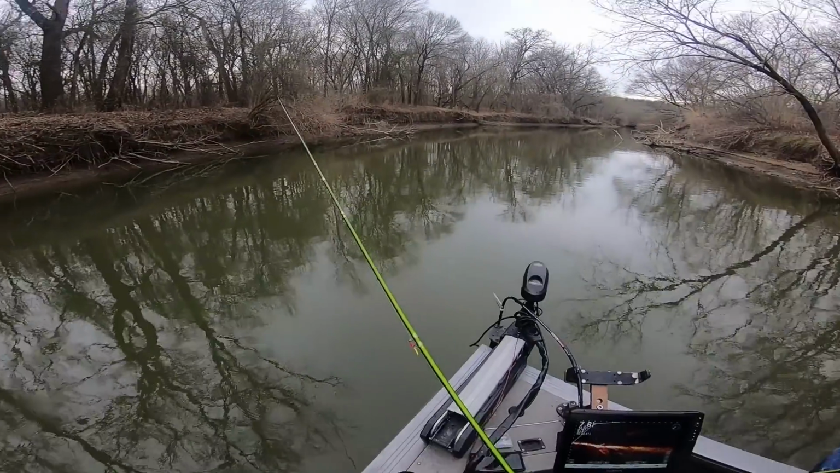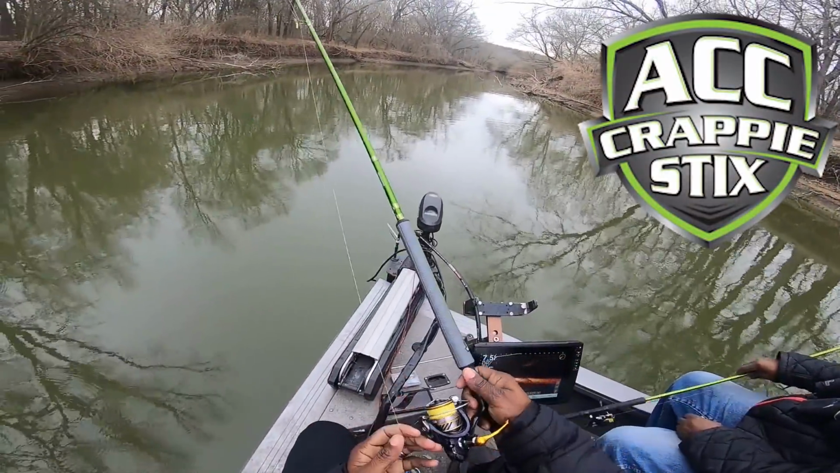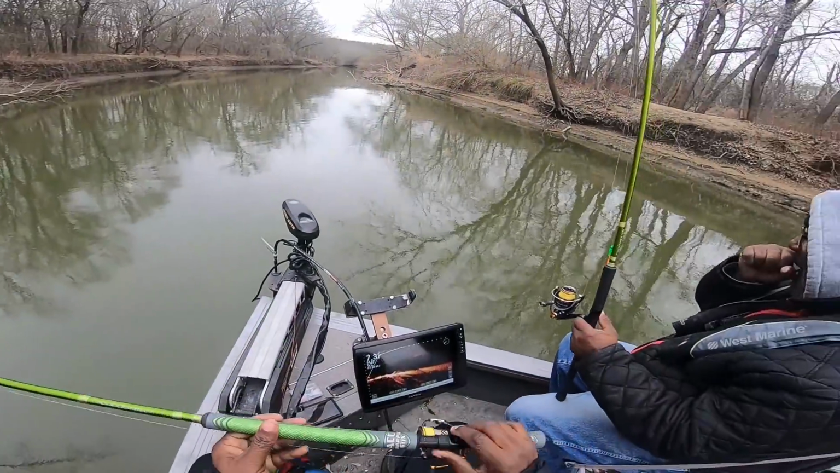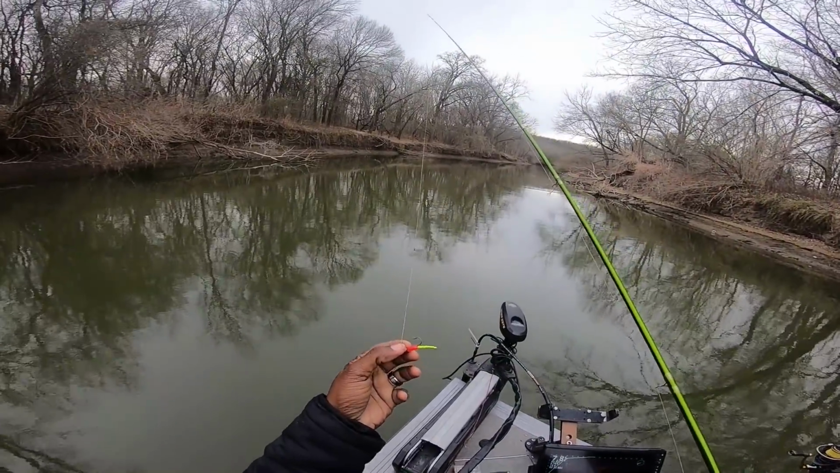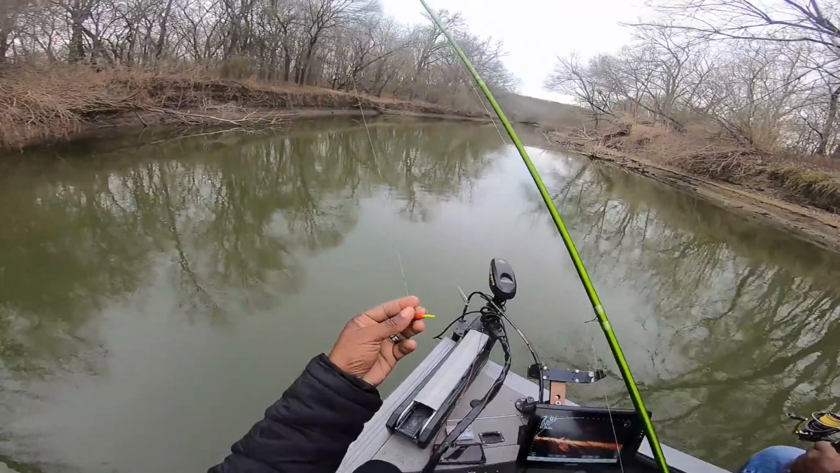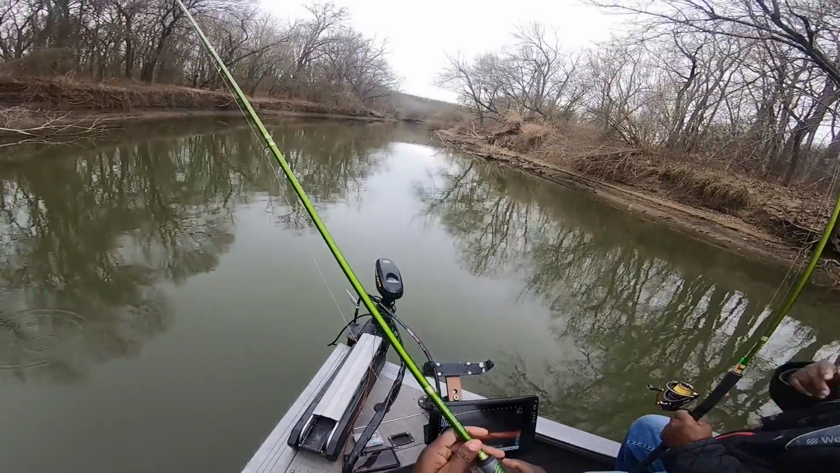All right, guys, so again, we are in the creeks, man. Still using, again, the ACC crappie sticks, dial with reels for anybody that wants to know. Power Pro line is still in play for us. We really use Power Pro all year long. A lot of people always say, man, do you tie your Power Pro straight to your jig or jig straight to braid? The answer is yes, but we also use a quick connect or a fast snap just so we could change out baits. But besides that, man, everything's the same.